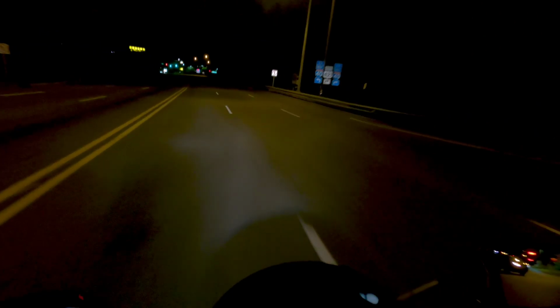But it's beautiful. I love it, man. I love riding at night, and I hope y'all understand where I'm coming from. And just learn to enjoy yourself, man. Peace out.